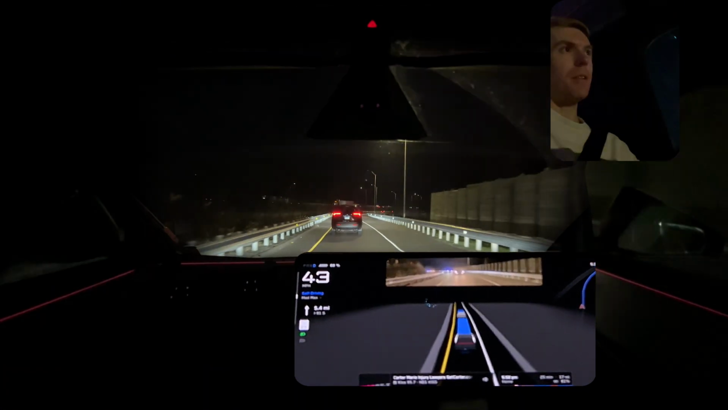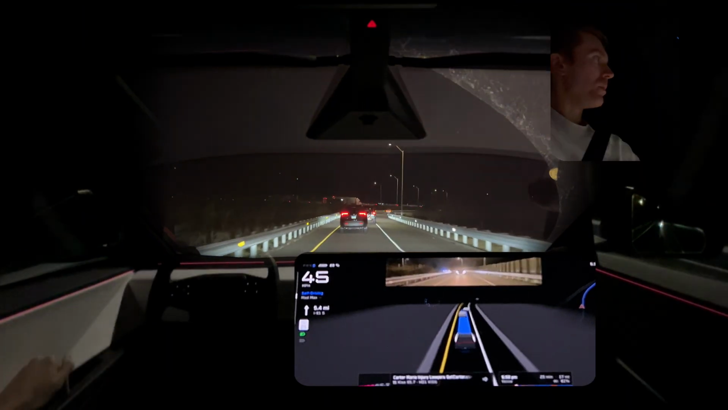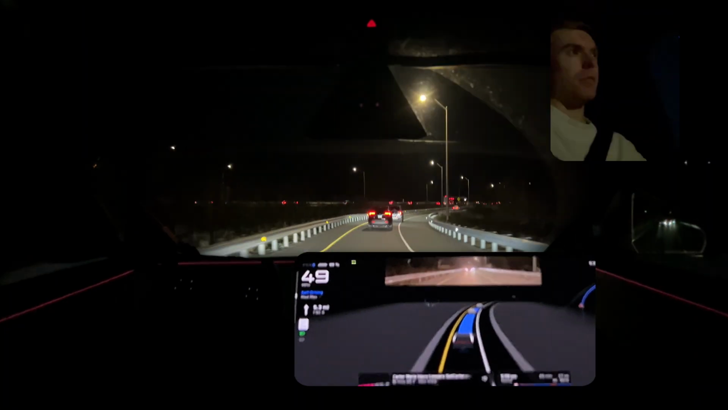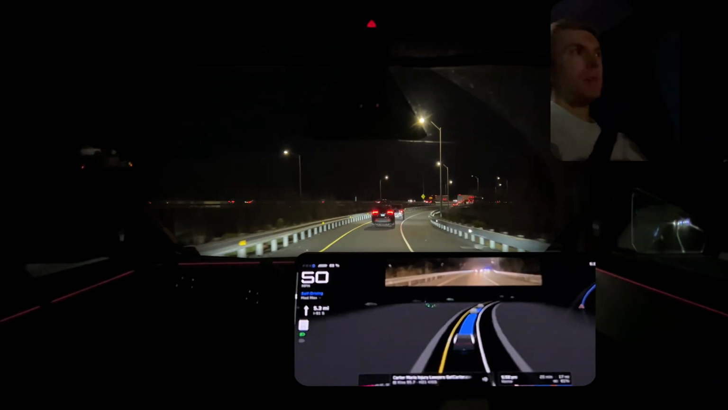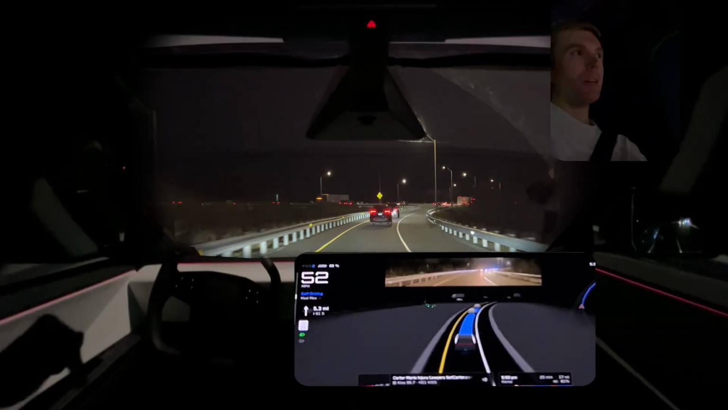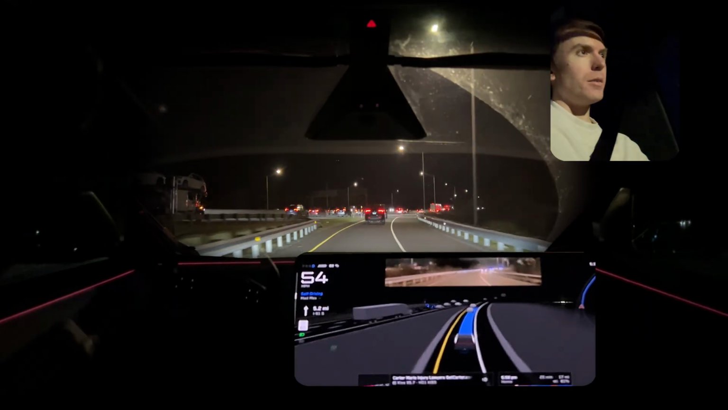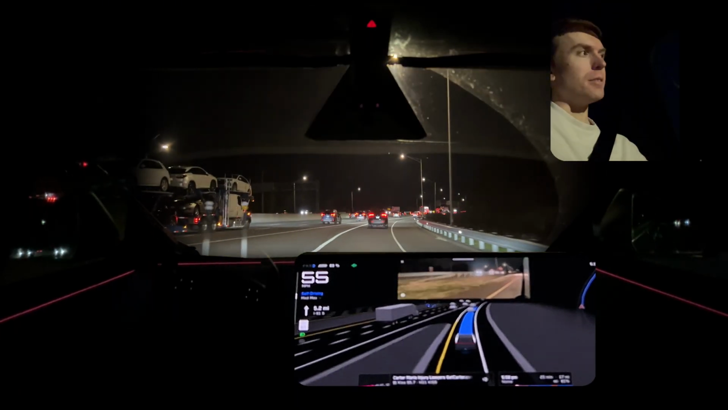The only thing limiting them right now would be how many Robotaxi safety drivers they need to babysit the car, really just sit there and do second to nothing.